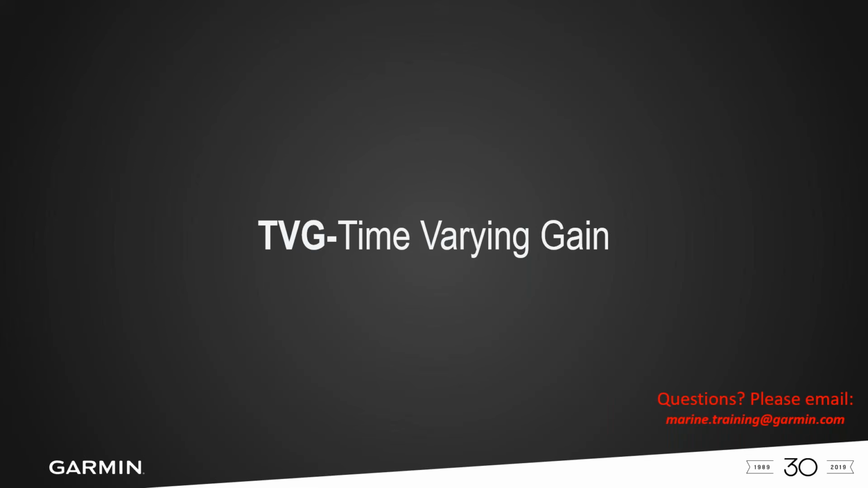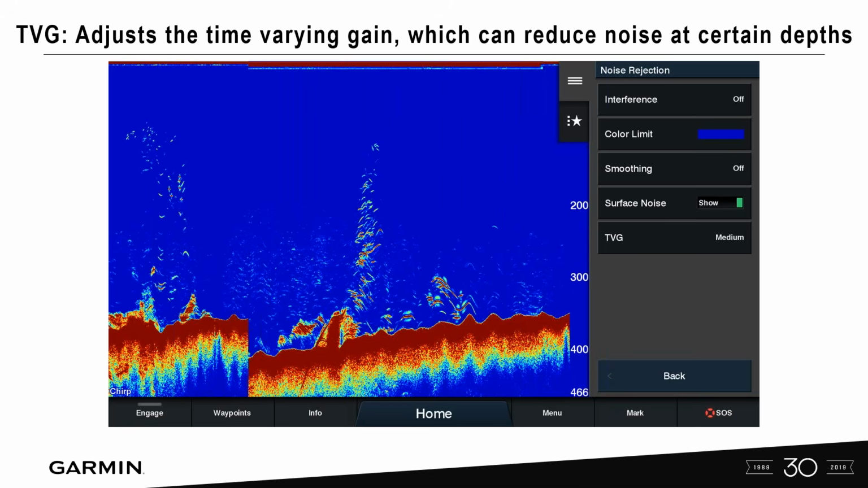TVG, time varying gain. I get a ton of questions on this, and it's actually pretty simple when you think about what we're talking about. It tells you that it's varying the time that the gain setting is showing certain targets. Let me show you what I mean. TVG is set to off when we first get the unit out of the box, but at certain depths I can turn on TVG.